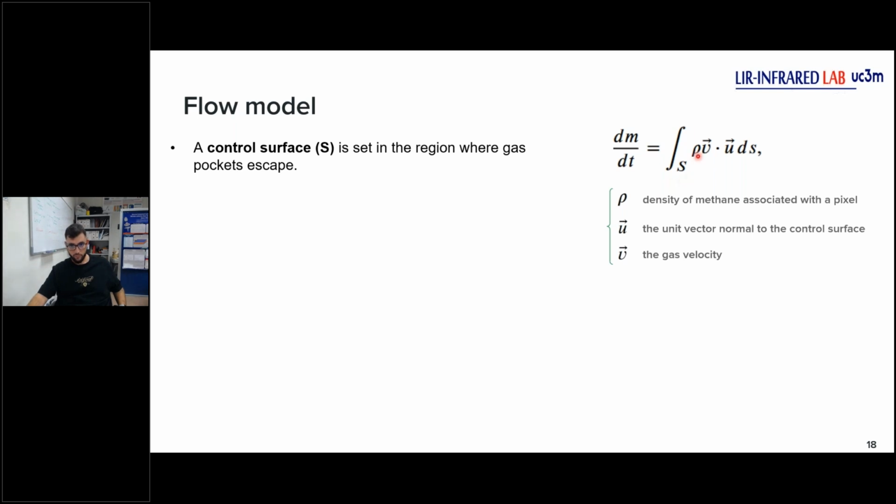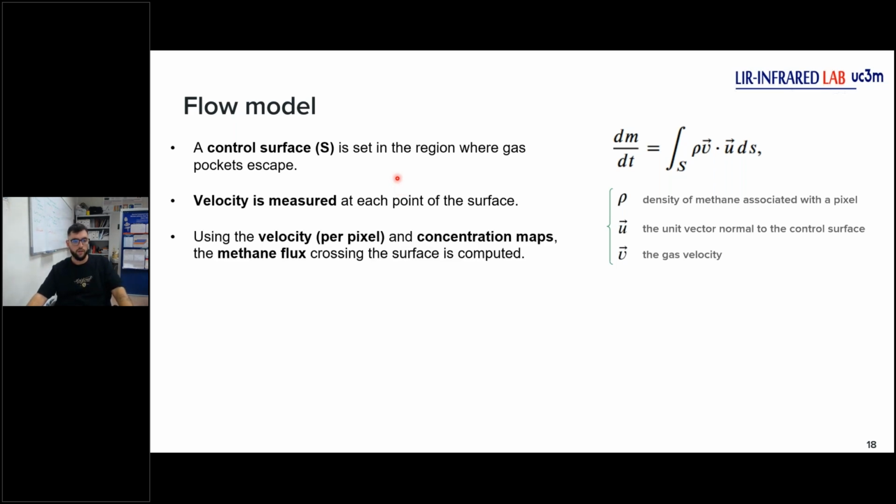This depends on the density of methane and the velocity of the gas, so we need to define a control surface. We have density, but we need the velocity, so we have to measure the velocity at each point of the surface. Finally, using the velocity and the concentration maps, we can get a methane flow with this equation.